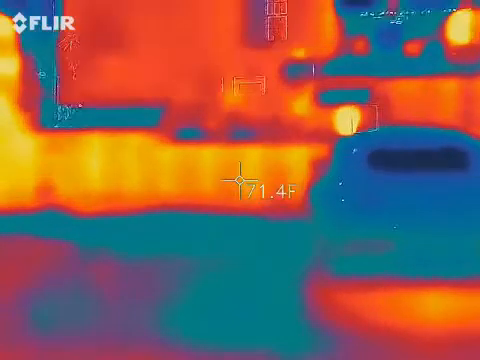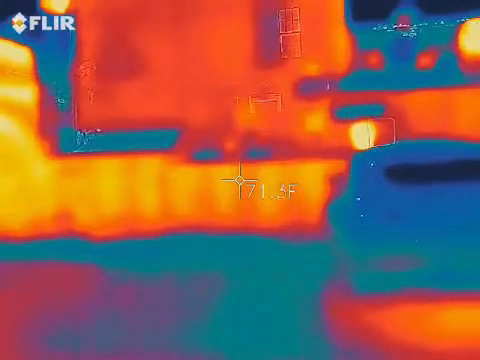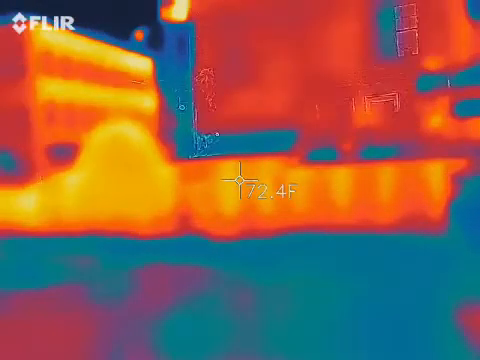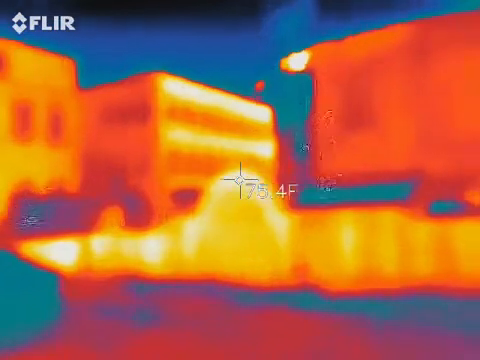Where's yours at? 67. Almost 68. 71-ish. 68. The side of the building is like white lines on it.